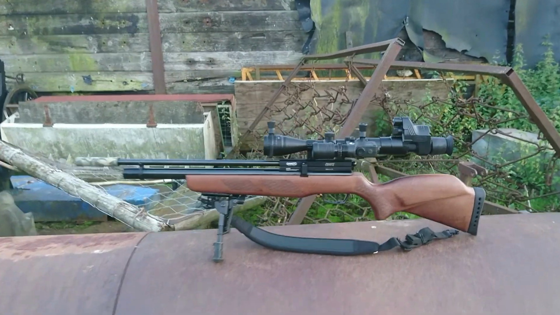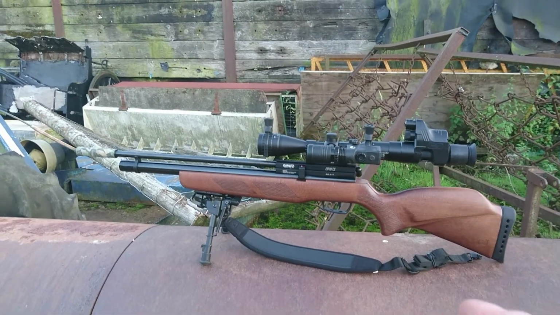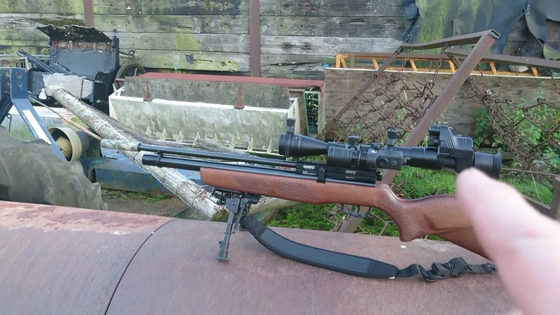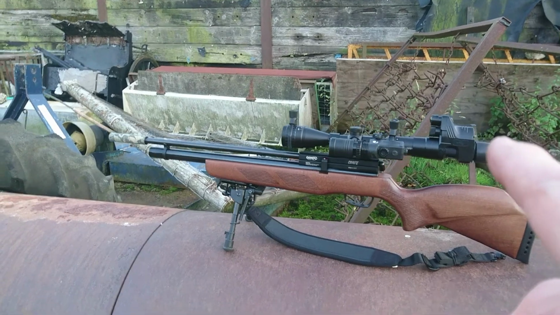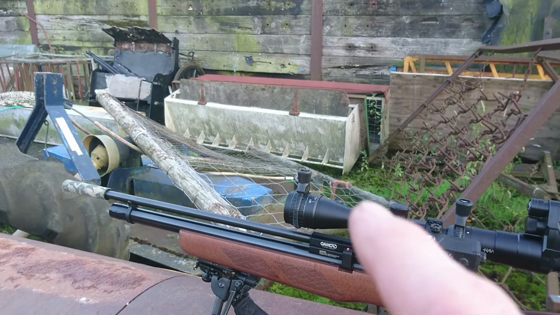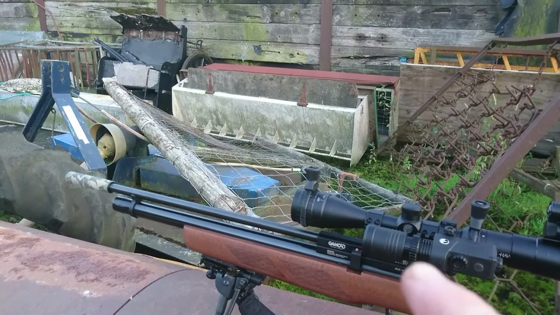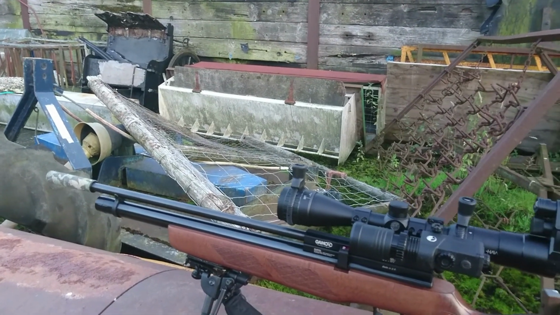Okay, this is said Coyote. This is what I'm going to be using this evening. So this is the .22 as reviewed the other week. It's got my Pard NV007 on a Hawk 3-9x40 scope, that's an AO scope. On the side here we've got a Pulsar X850 infrared illuminator.